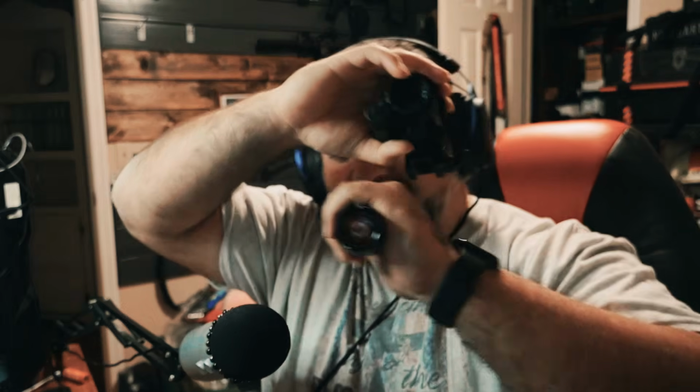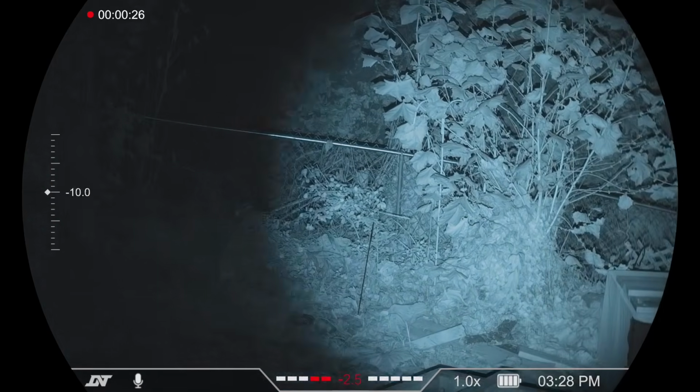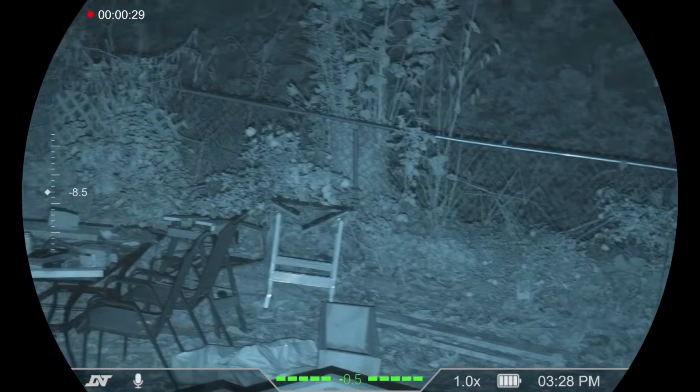I literally just went outside and I took this night vision device, the C200 from DNT. I put this literally like one of these numbers right here, kind of sort of simulating what it would be like on the rifle. This thing, which is like, I don't know, $20 or $30, if that, on Amazon. I'll put a link down below if you want to help support the channel. Go ahead and buy that on there.